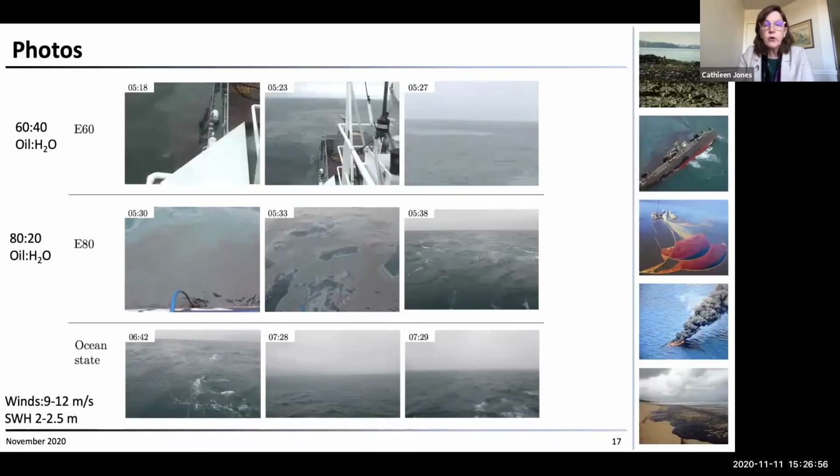These are photographs of the release of the 60-40 ratio. You can see this is the 80-20 ratio. You can see some white capping. You can see the slick here with even white capping in the area of the slick. So we were definitely in the regime where you would expect the oil in the slick to be mixed down below the surface.